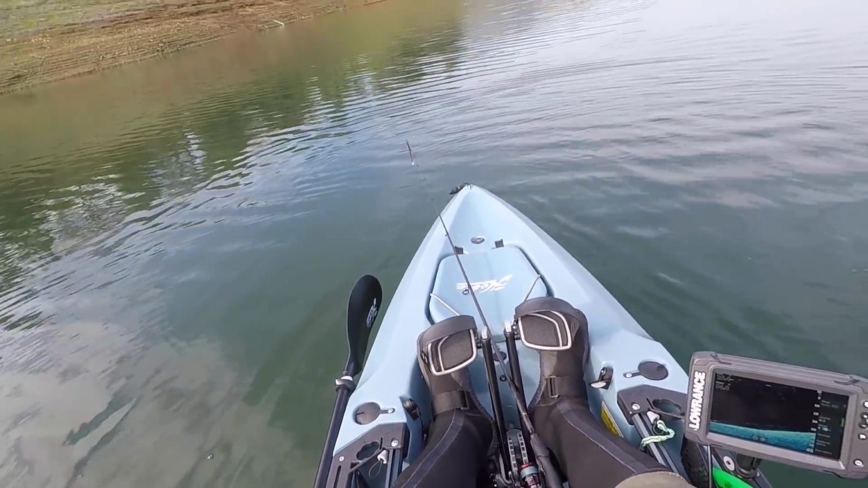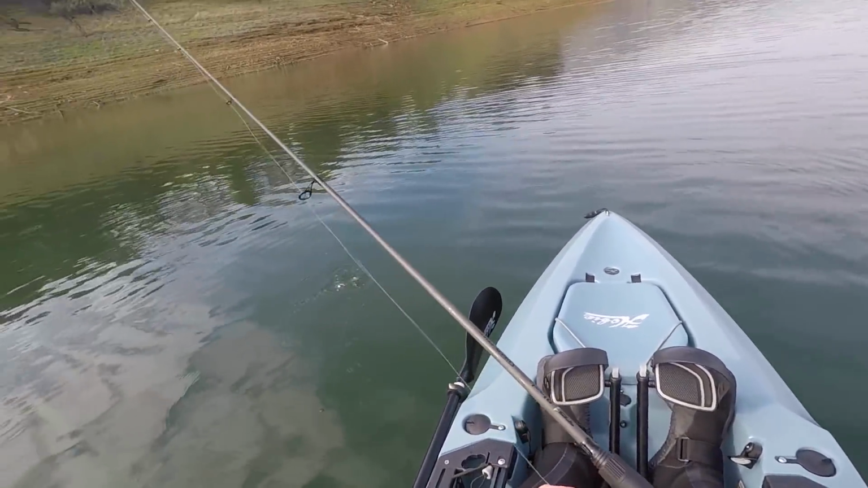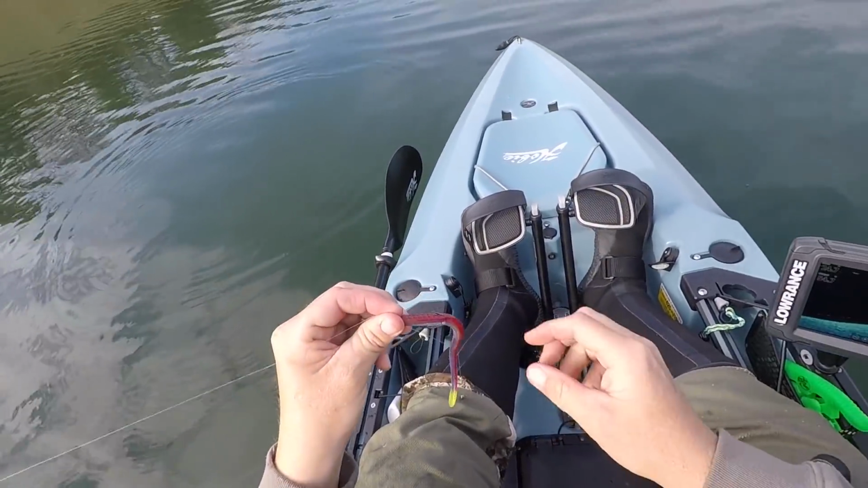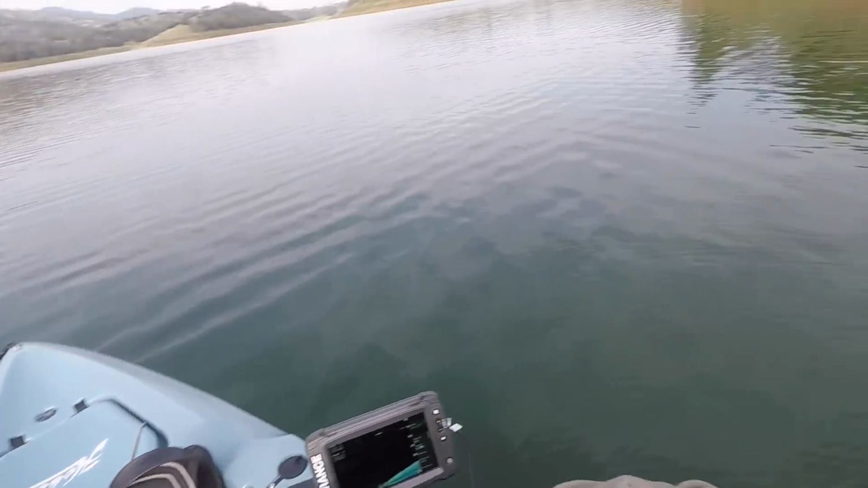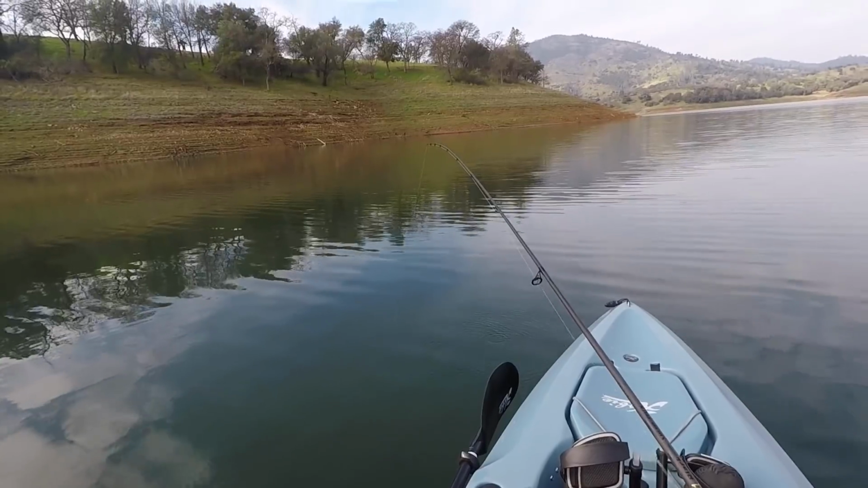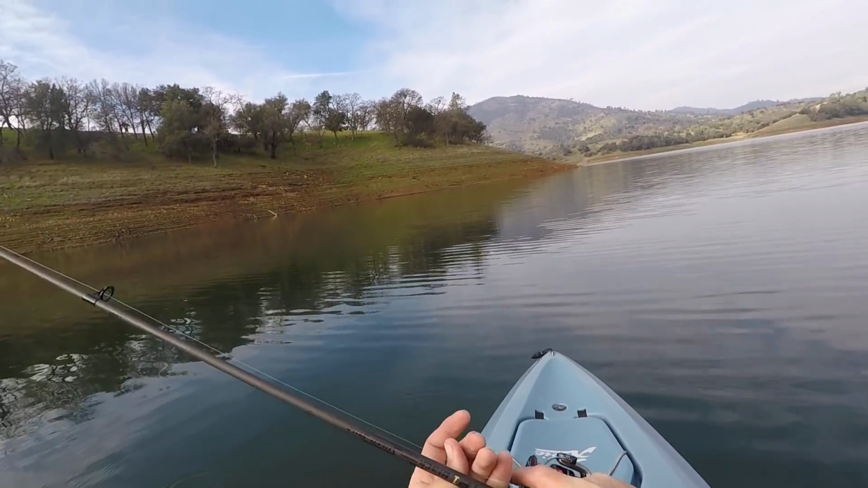Perfect. All right. Finally, we're on a fish. All I was doing was throwing it out and drifting, basically popping it a little bit. He just felt like weight, not a hard hit or anything, just weight. So that's not my first fish of the year, actually. I've been out a few times, not that much. Let me think.